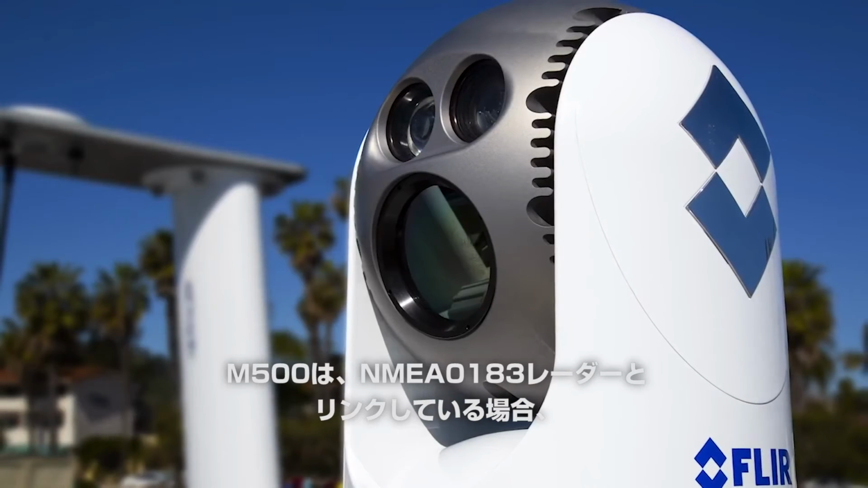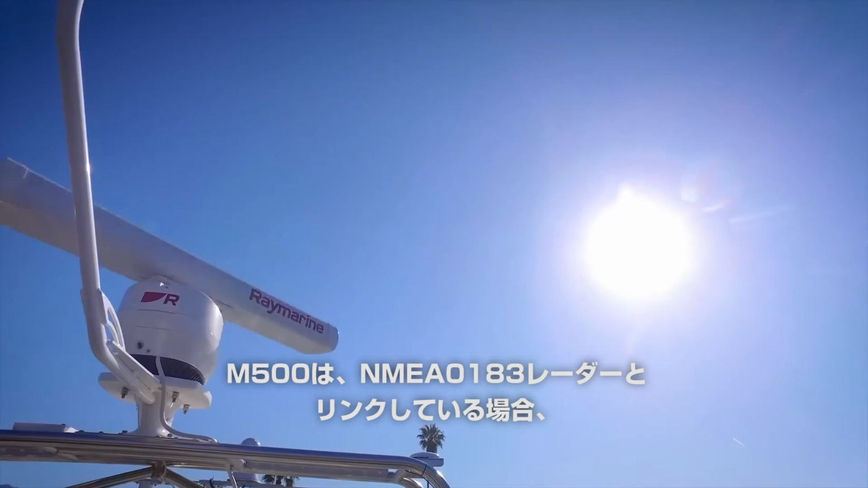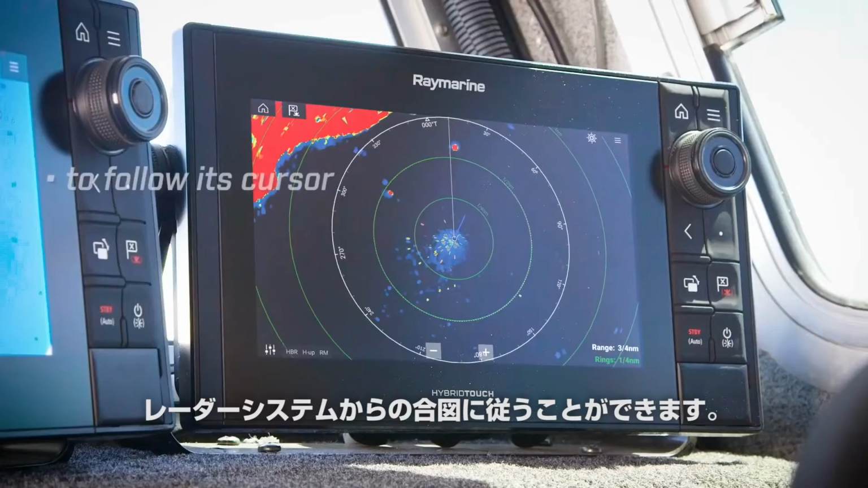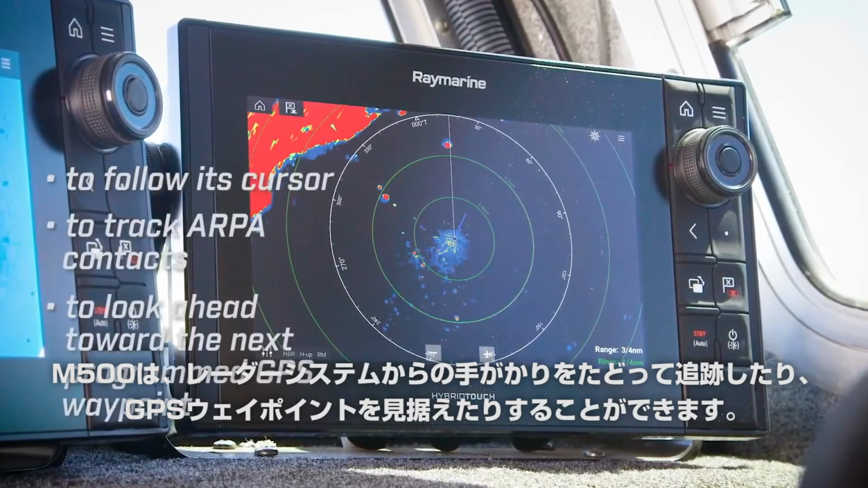The M500 also supports NMEA 0183 radar integration. When linked together, the M500 can follow cues from the radar system to follow its cursor, to track ARPA contacts, or to look ahead towards the next programmed GPS waypoint.